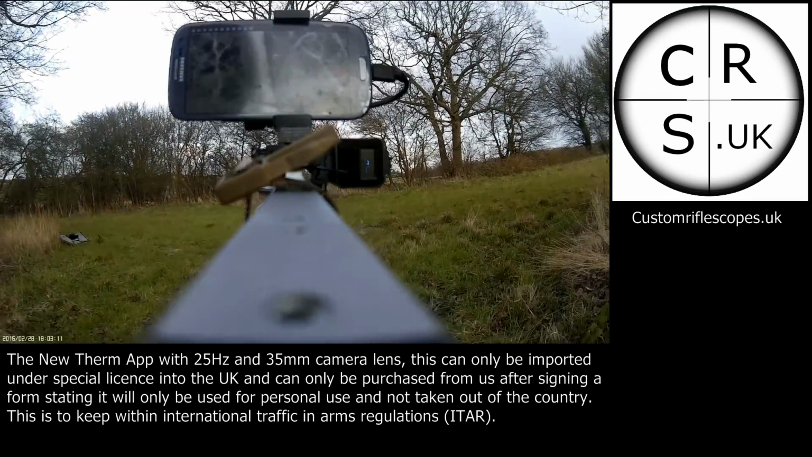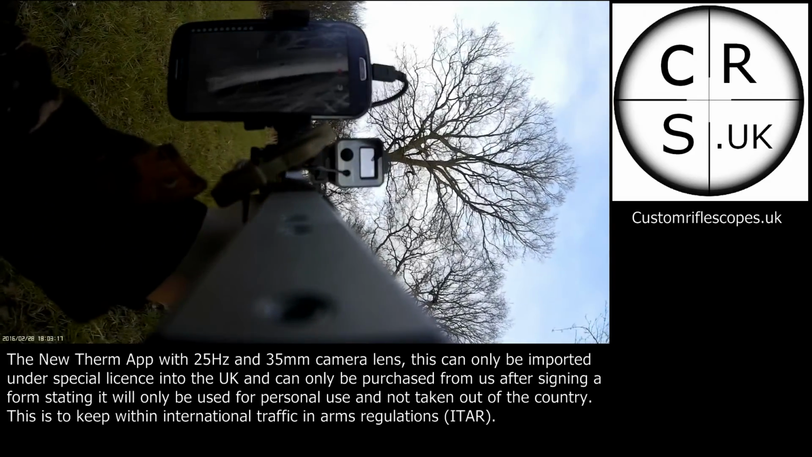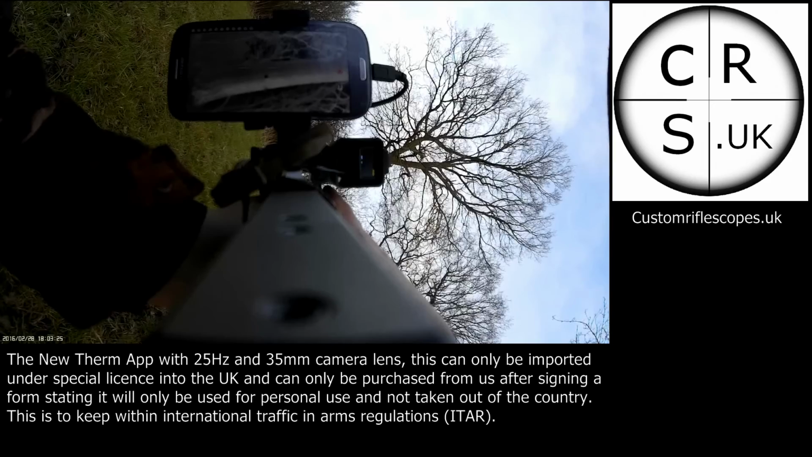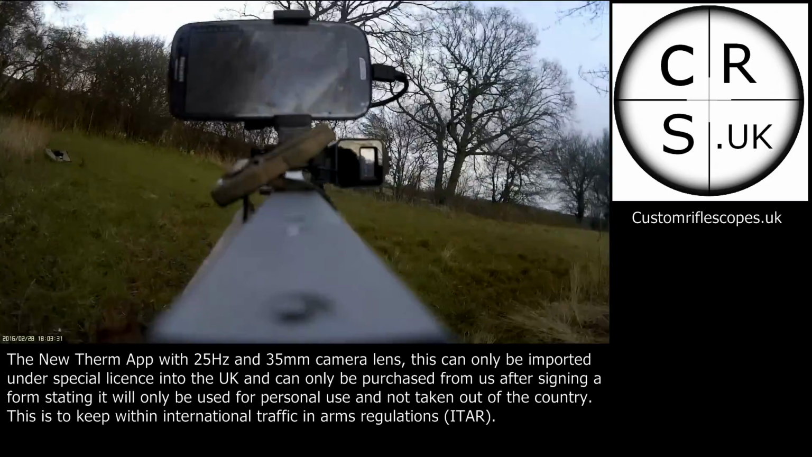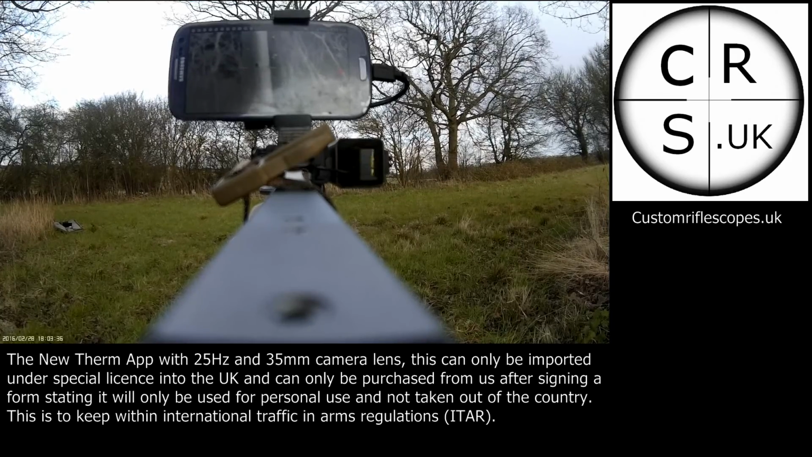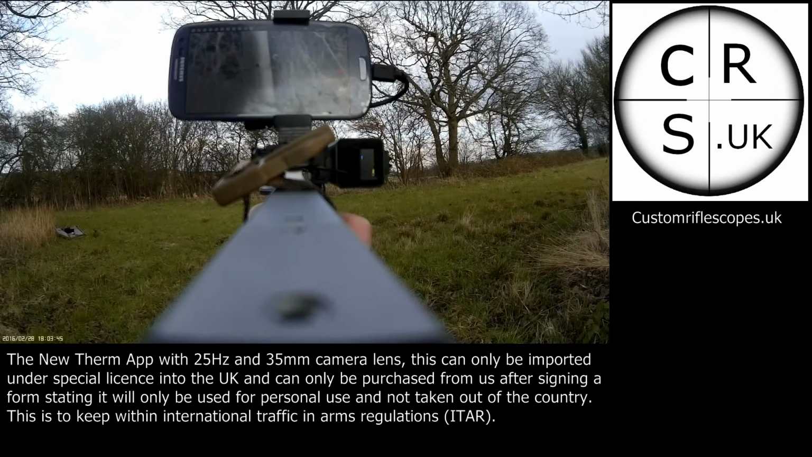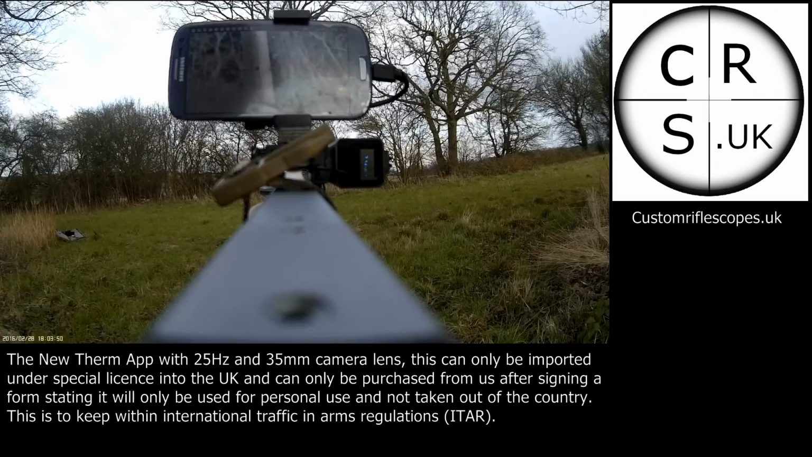Right, so what I'm doing now is I've got everything set up. Turn the camera over, take a reading. That's 19 yards away. I'm aiming at about a golf ball size of tin foil.